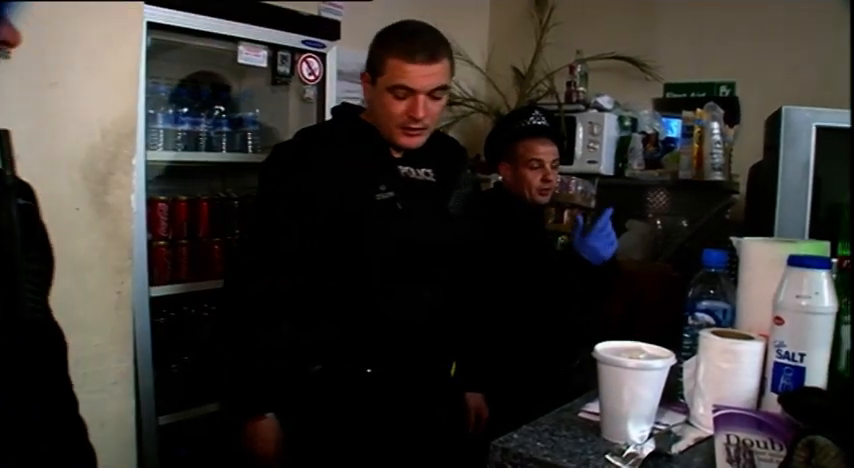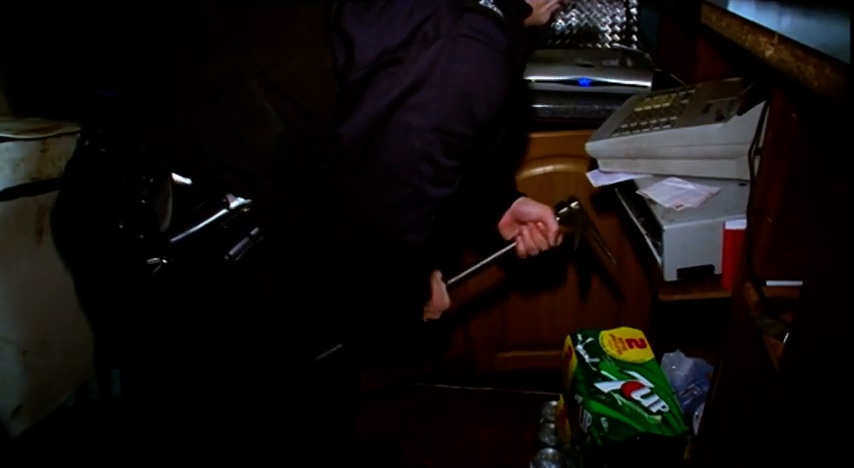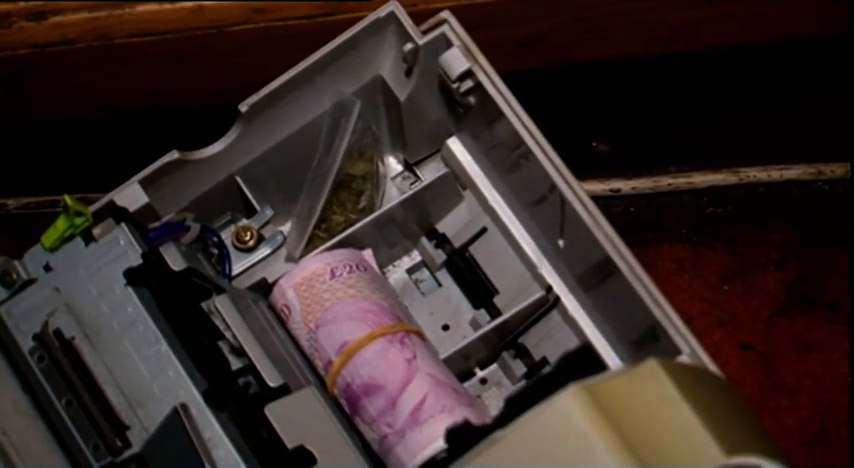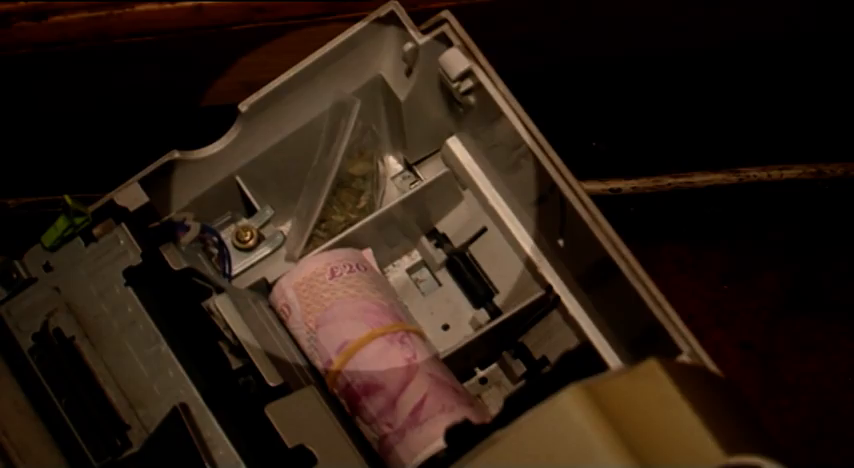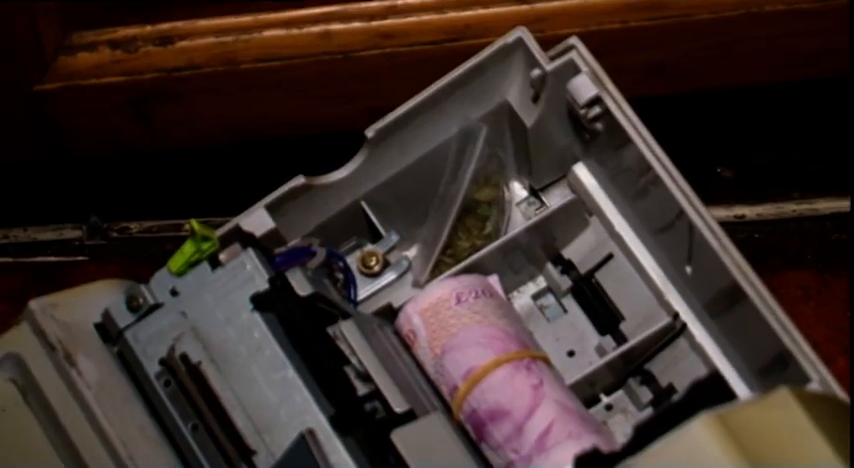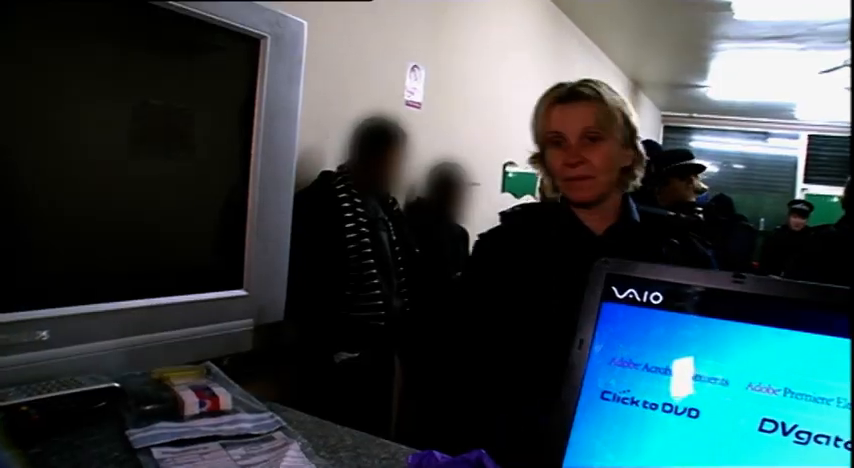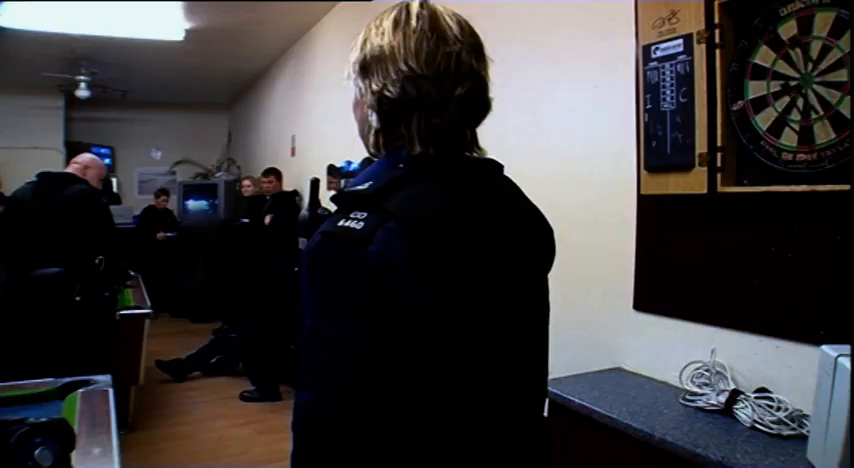The till is locked, and no one is owning up to having a key. The police have their own. Cannabis in the till. It's not only money that's out of place. Dogs had a strong indication towards the till area, and there's some cannabis and a big roll of cash wedged down the back of their all 20s. Yeah, I'm happy now. Good boy. Come on in. It's a good start for Diesel and PC Gibson, but the hard work is far from over. It stinks in here.